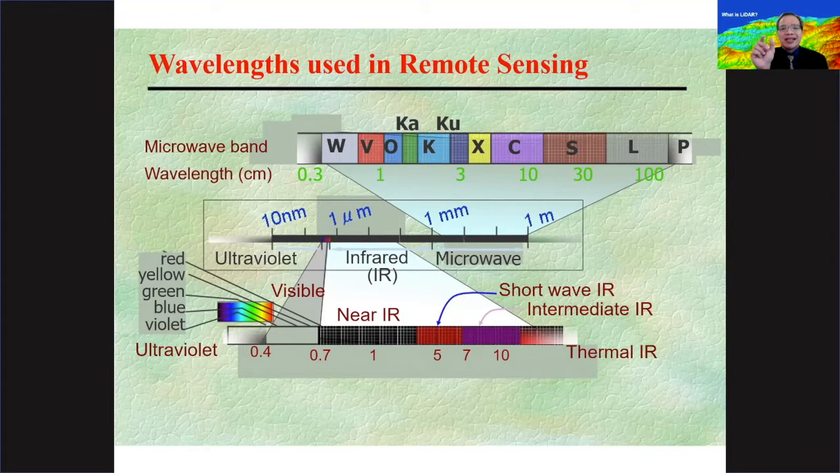Technically speaking, it's around 0.4 to 0.7 micrometers in terms of the electromagnetic radiation wavelength. Anything shorter than that and longer than 0.7 micrometers, our eyes are blind to, unable to see those kinds of electromagnetic radiation wavelengths.